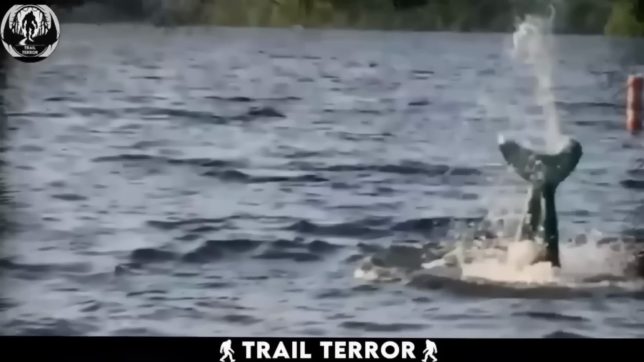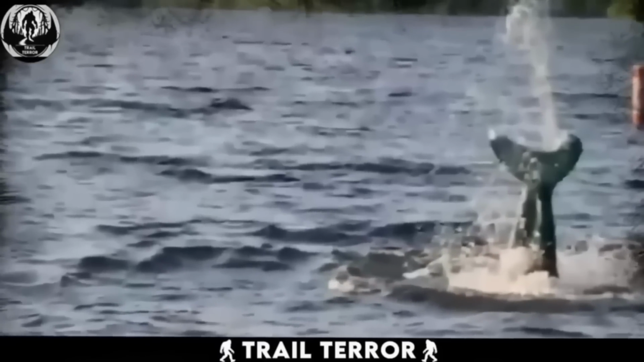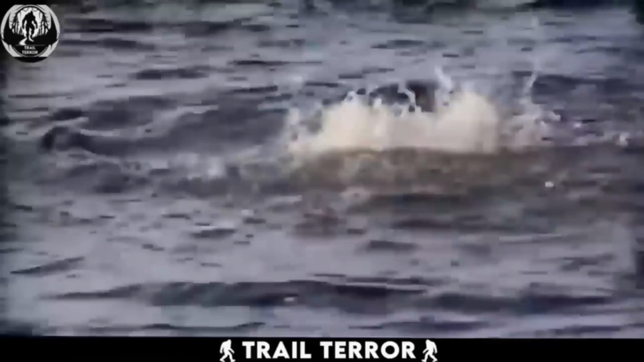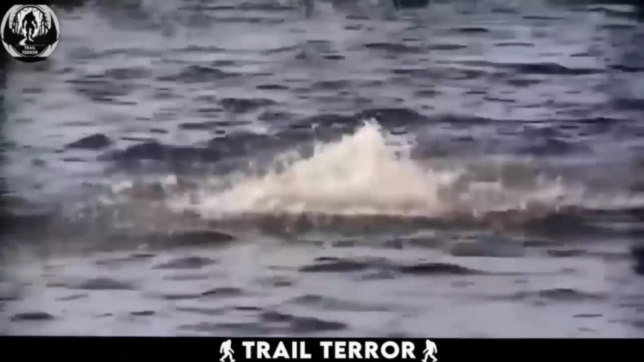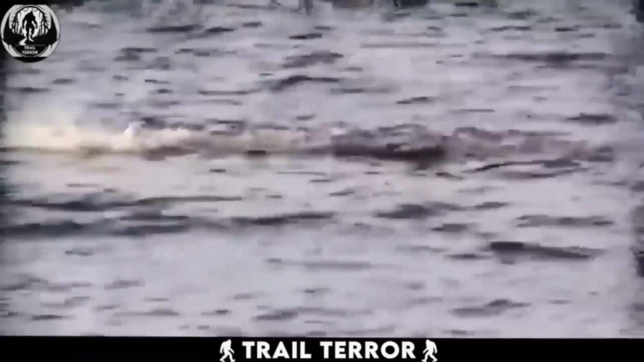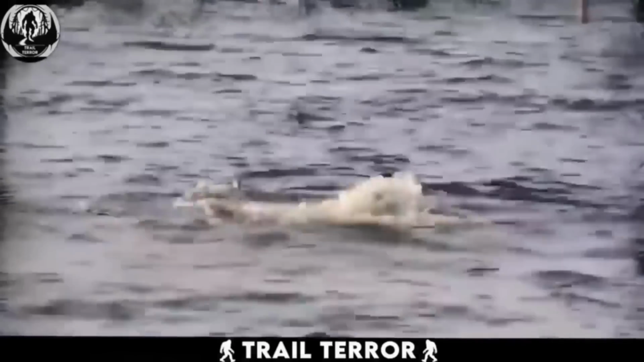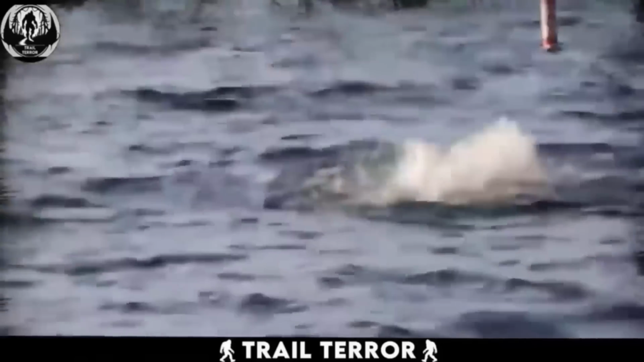You can see the shape of 2 human legs, which likely means it's a costume. However, the strange thing is, if it were a costume, how can this person hold their breath underwater for such a long time, while also flapping the tail like that?